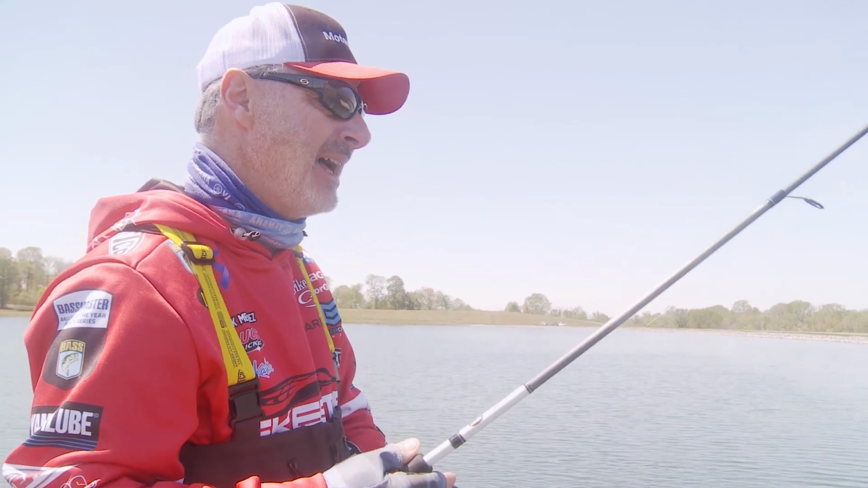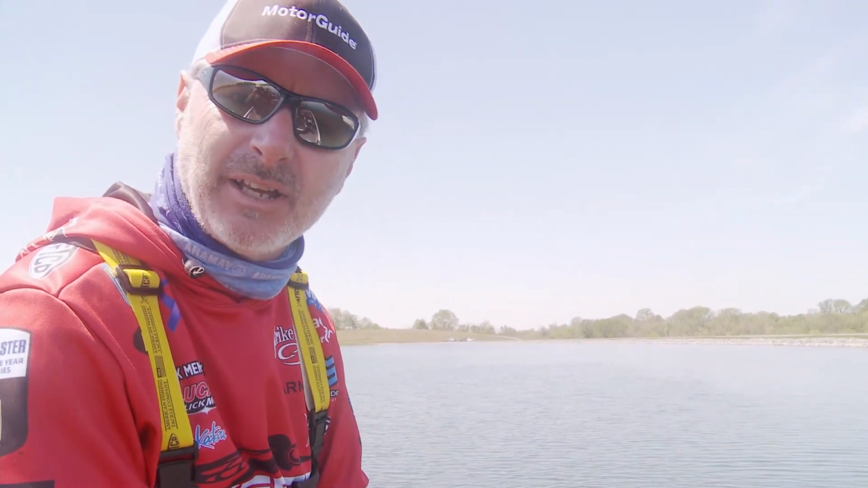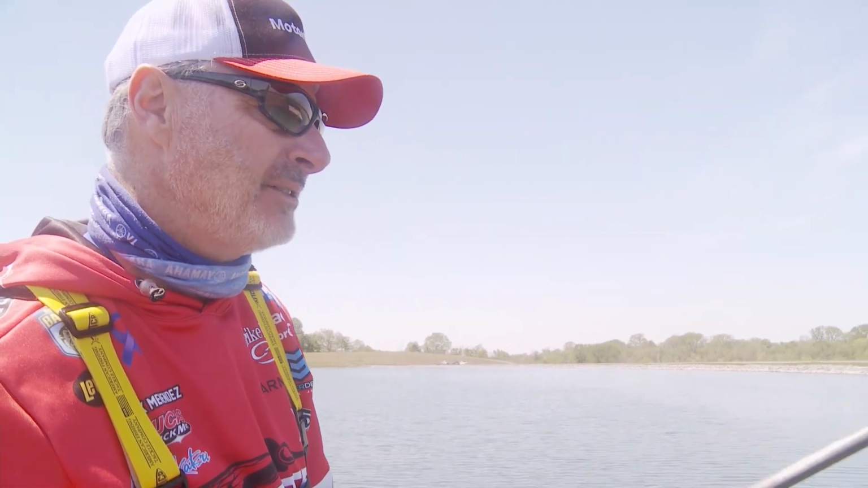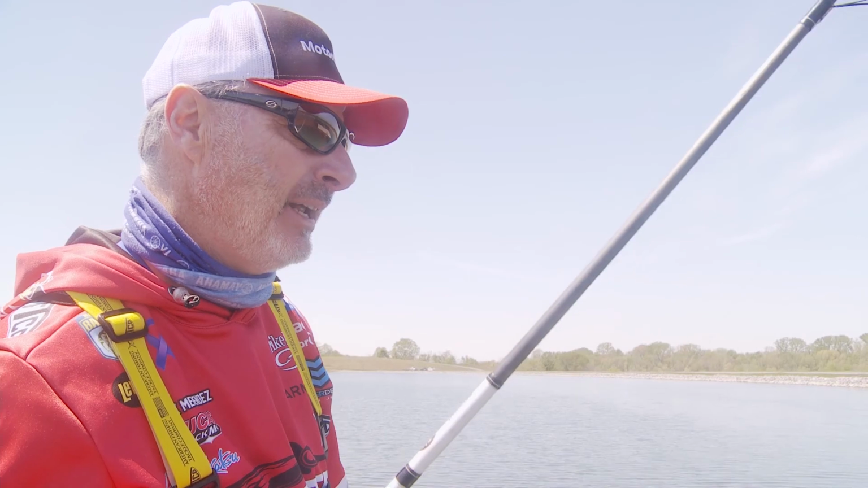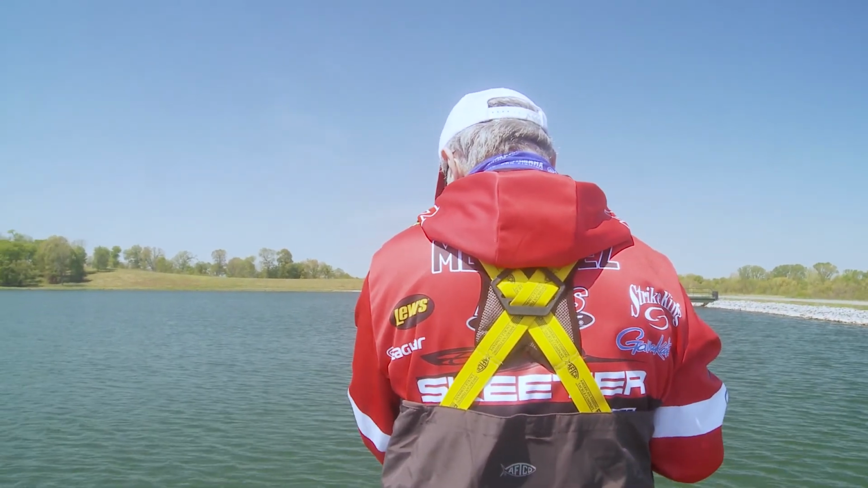I've never had that line break. I've never had a swivel break. Even up at St. Lawrence when I'm fighting those giant smallmouth around in that current and those 5 and 6 pound smallmouth, I do it every time I fish like this, because you'll get a lot of twist in your line with a drop shot.